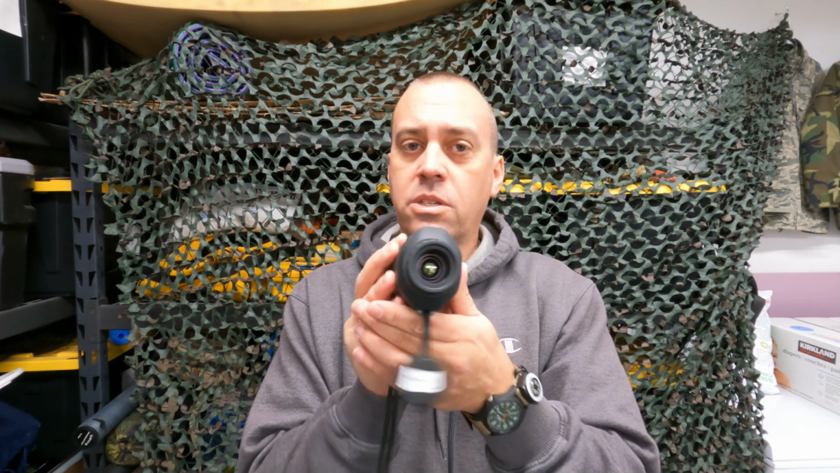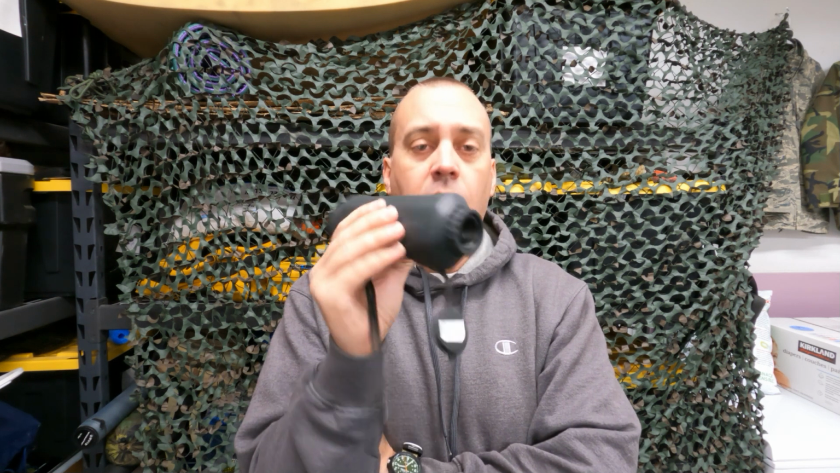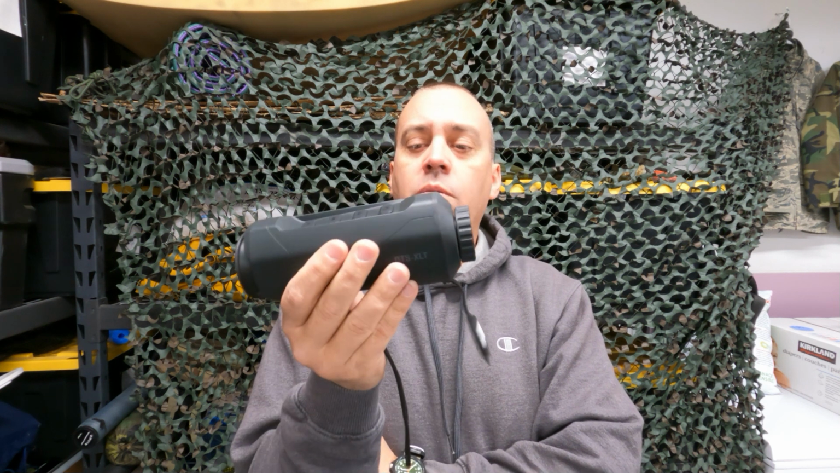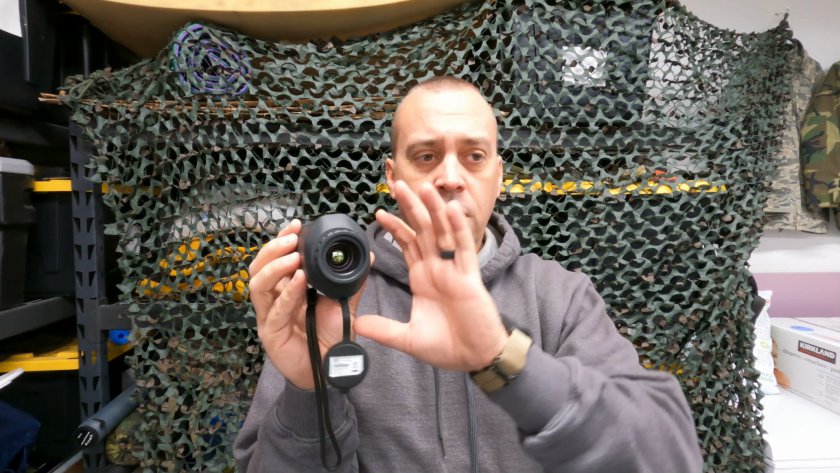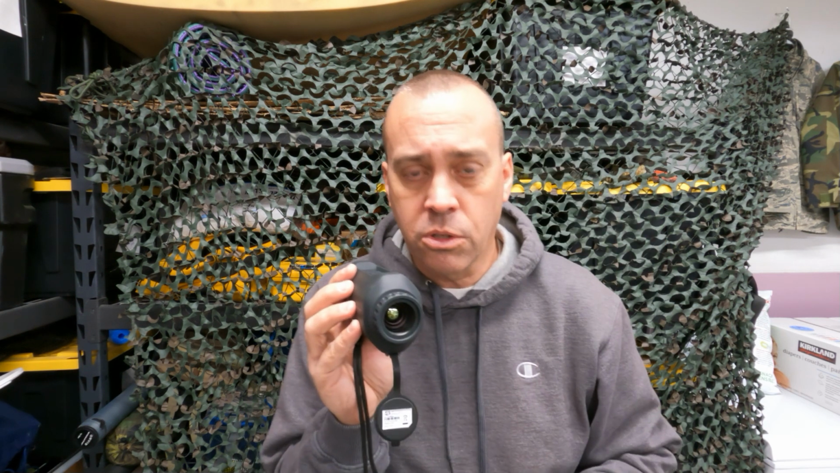Honestly, I don't need to see detail when I'm using this. I want to see heat sources. I want to see heat signatures. And the way I envision using this is scanning a hillside, for, let's say, coyotes or maybe even two-legged predators. I do a quick scan at 2.5 power, see any heat sources out there, and then if it's daylight, go to my binoculars and look at that area and find what is giving off that heat source.